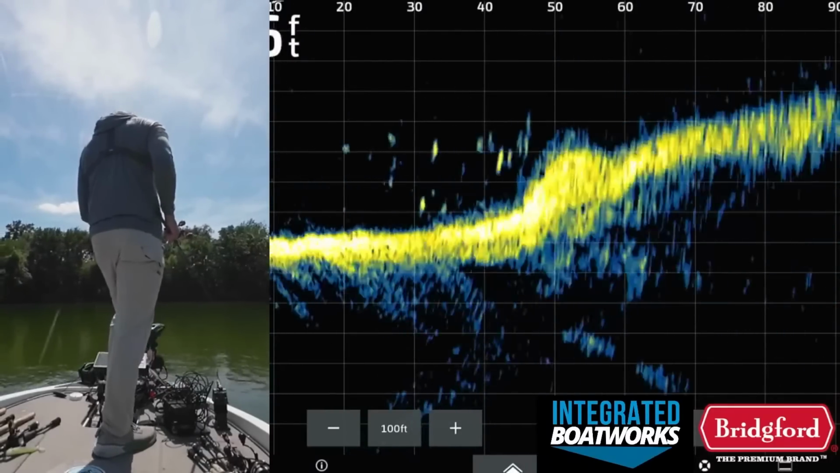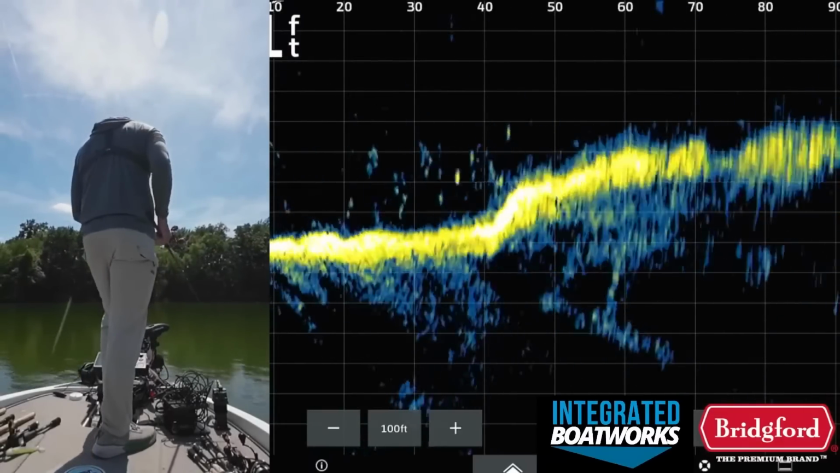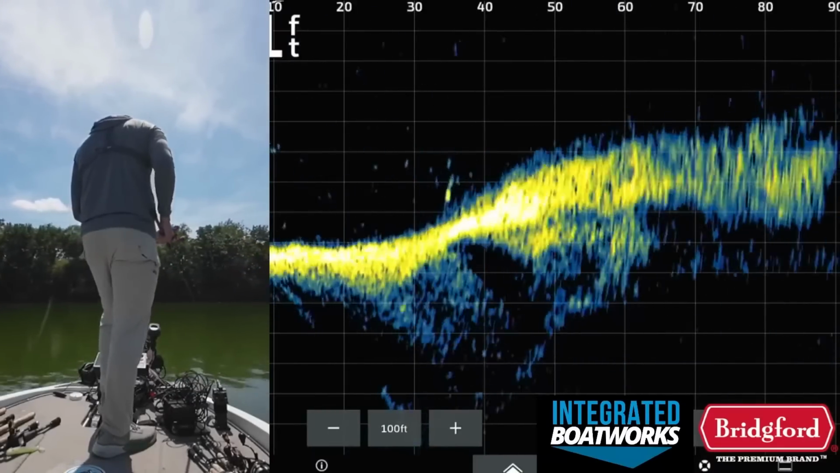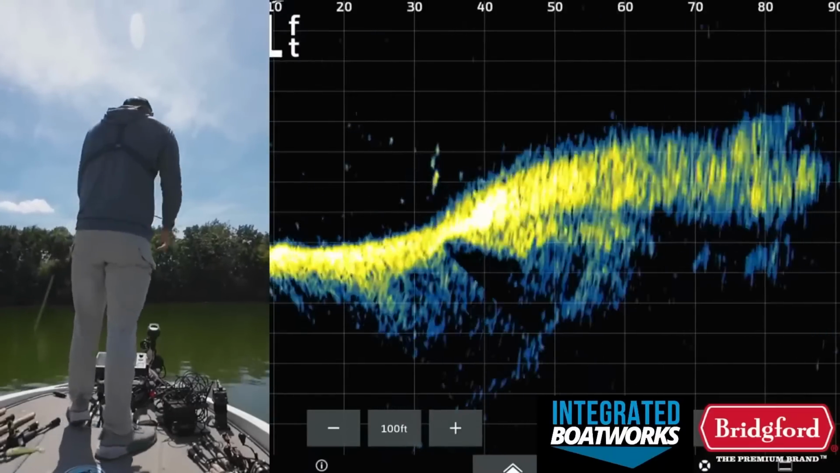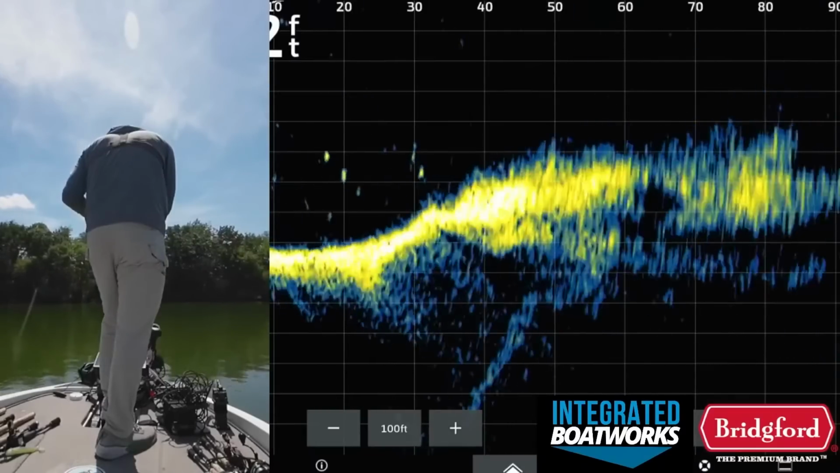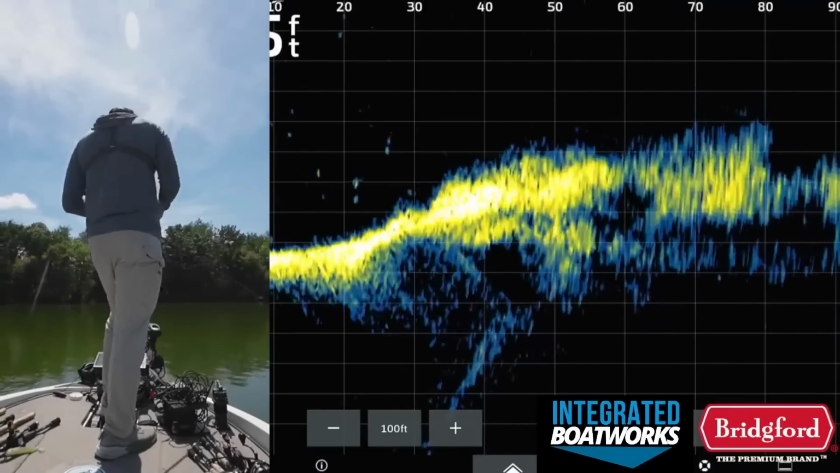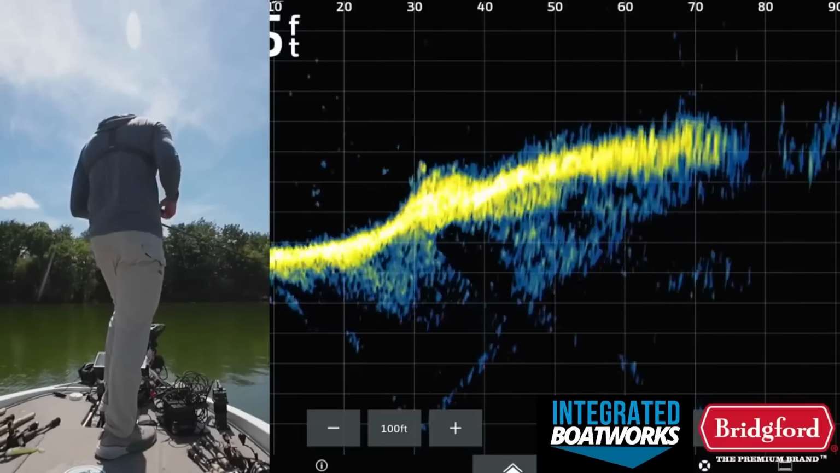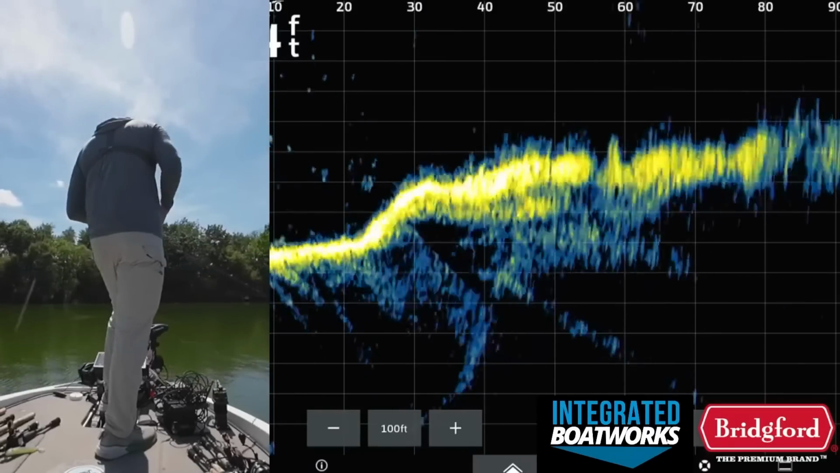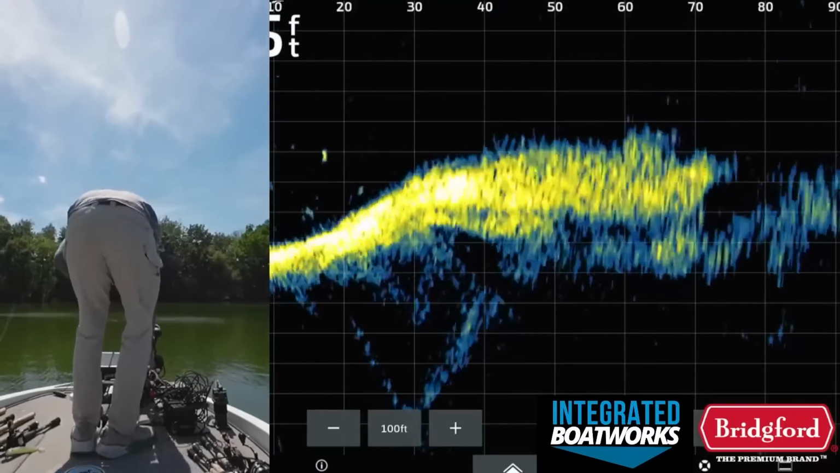Our way up there a little bit further. Sometimes it's hard to get exactly dialed in on this stuff. I think that's probably right there. Kind of hard to tell, but I think that's the brush pile right there. There's the other one right there. We're on top of them, which is good. I can see both of them now.